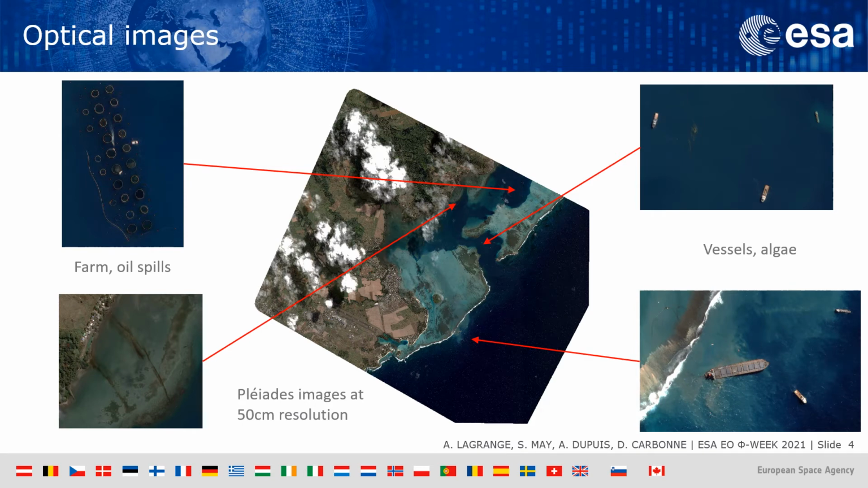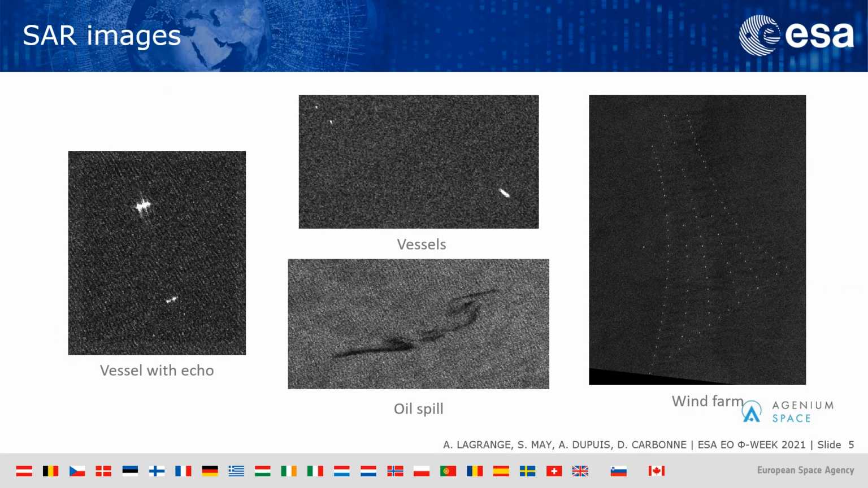Here is a quick example of anomalies in optical images. You can see here some examples of what we consider as anomalies: farms, oil spill, vessels. Here is another example with SAR images. Again, you can see vessel, oil spills, and even a wind farm.